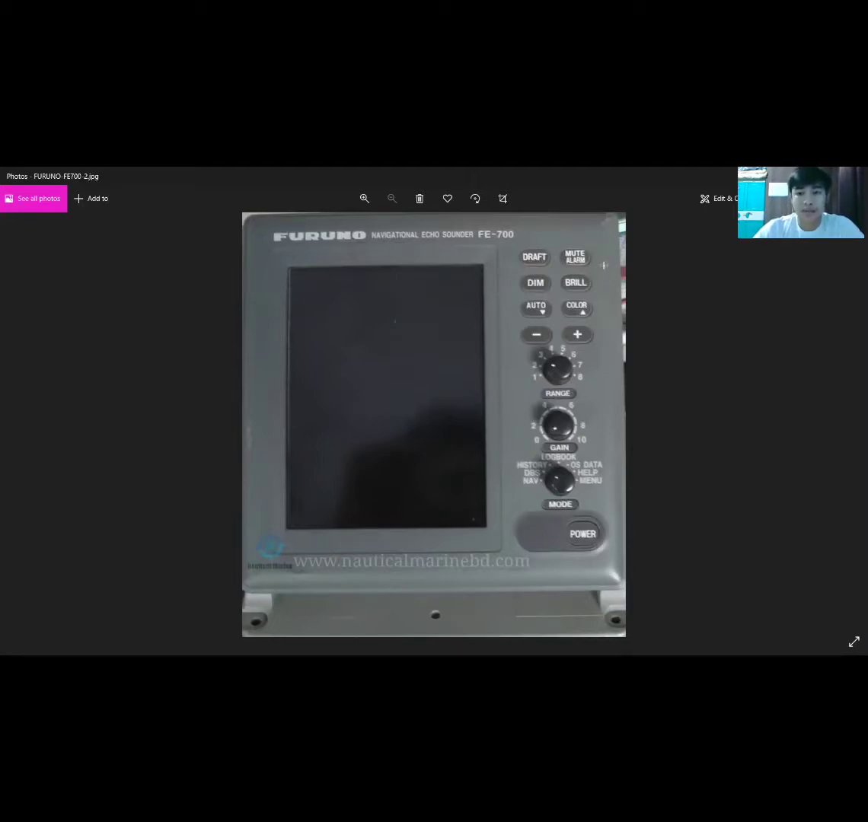And if you want to set the alarm, you can press this mute alarm button. This will be discussed by Cadet Bala later. And then if you want to adjust the dim of this device, you can press this dim key button over here. You can adjust this by using this minus and plus button.